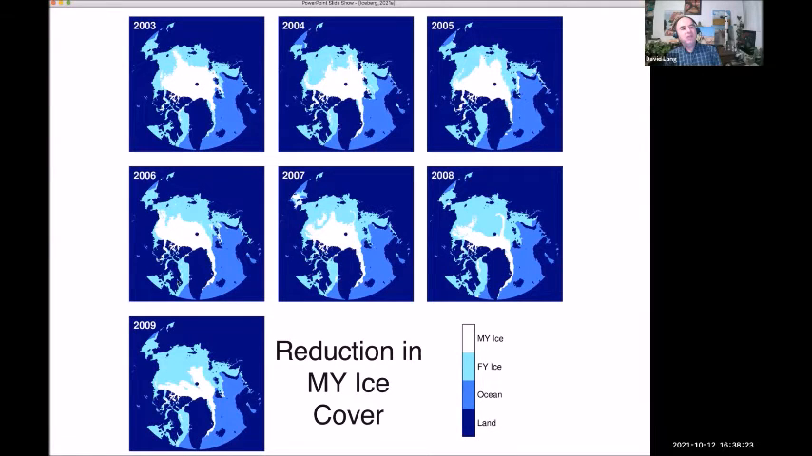To extend that to show this, here's the classified areas. This is from 2003 down to 2009. The light cyan represents first year ice, the white represents the multi-year thick ice. And we can see the reduction in the multi-year ice, even though the winter extrema is about the same.